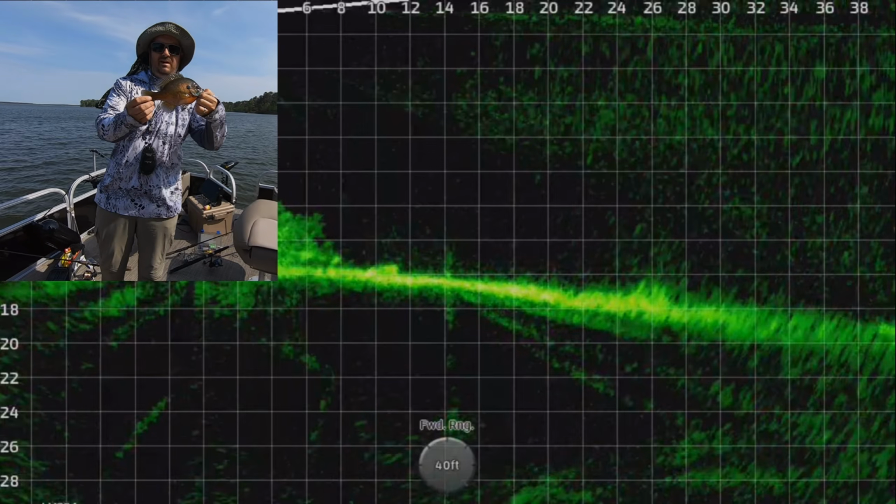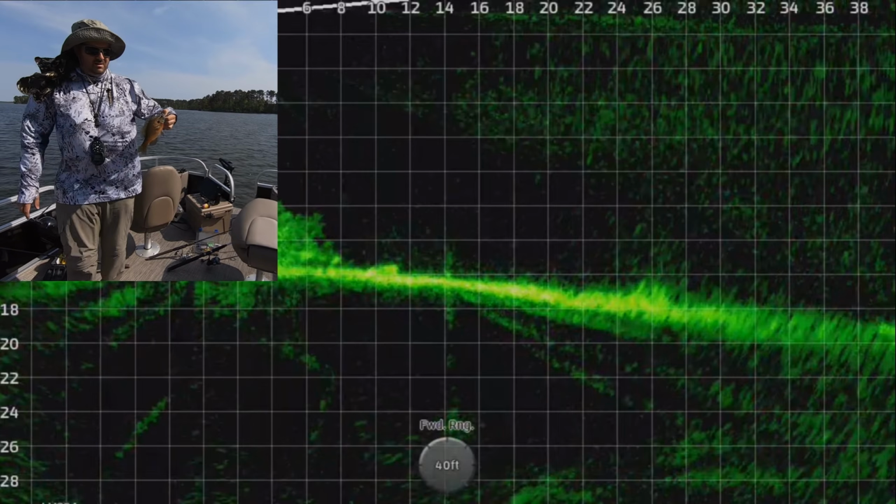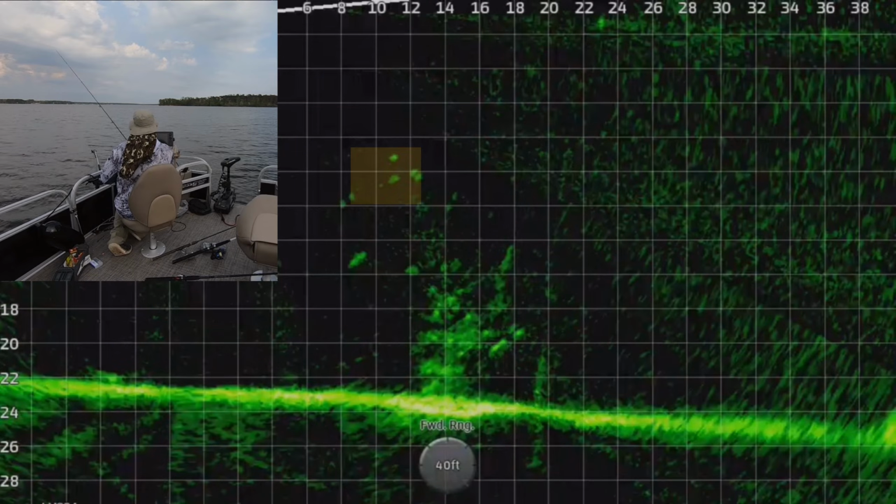Yeah, I may come out here one day and just go after them. I'll bring some worms or crickets or something and just see how many of these things I can catch. I'm pretty sure I would have loaded the boat up with them if I had been targeting these today because they were active and hungry.